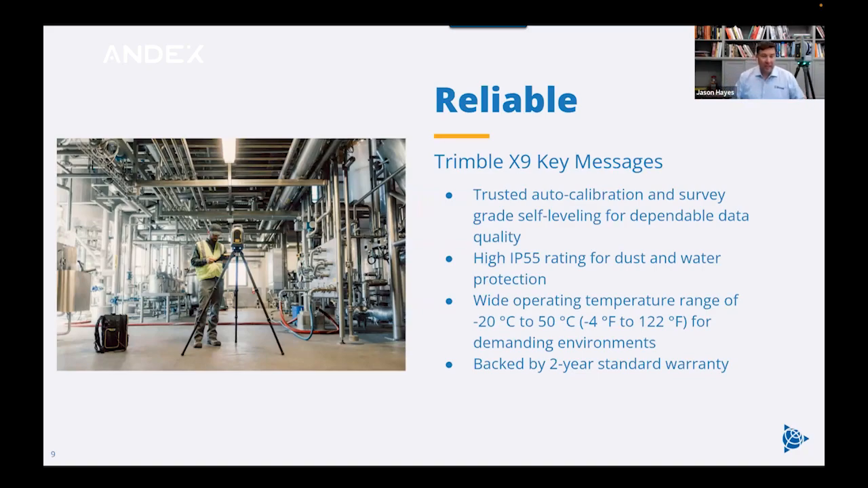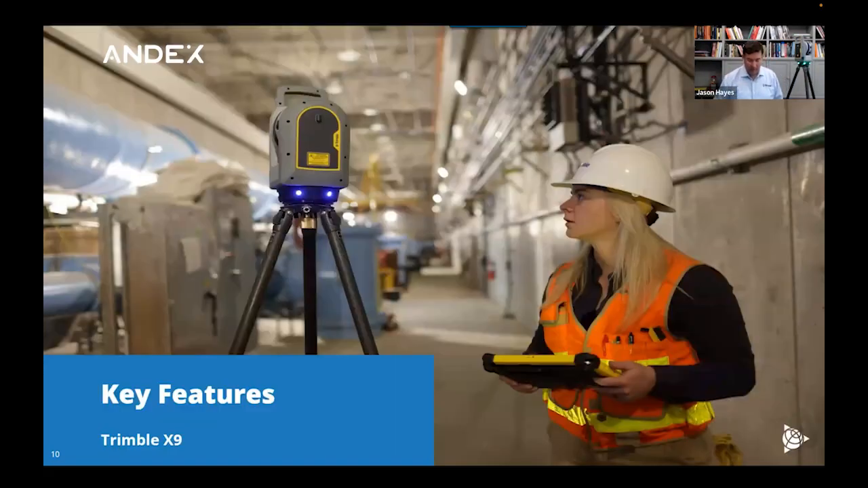And all of that comes together so that we can offer a 2-year standard warranty with the instrument. So you know that your investment is protected.